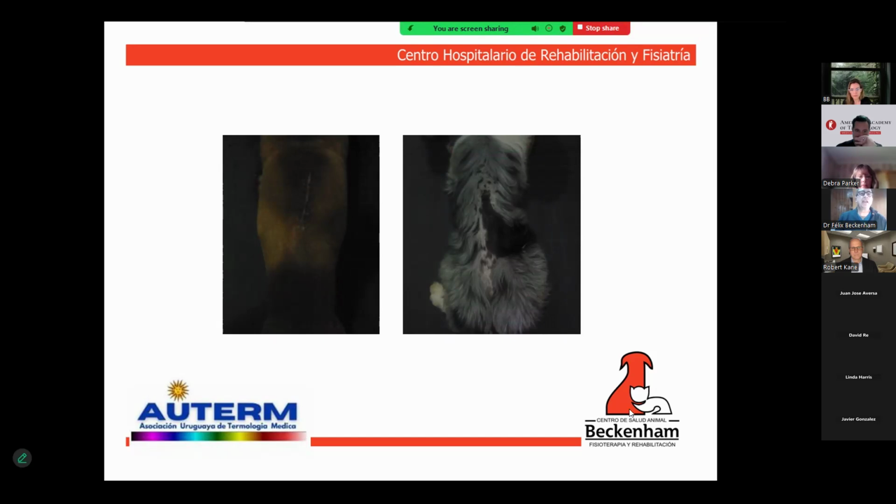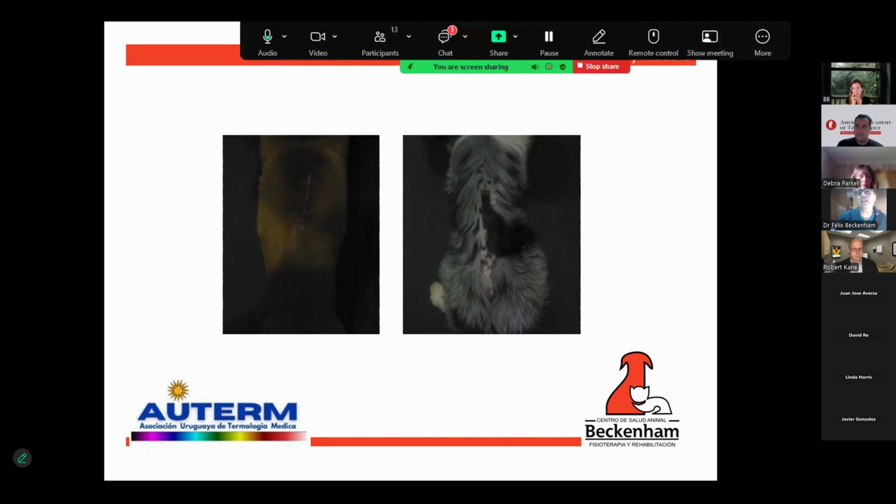Short-haired patients like the one on the left are so good. We can take the image on the same day as the initial consultation, process the image at the same time, and even initiate treatment or request another type of exam based on our thermological criterion.